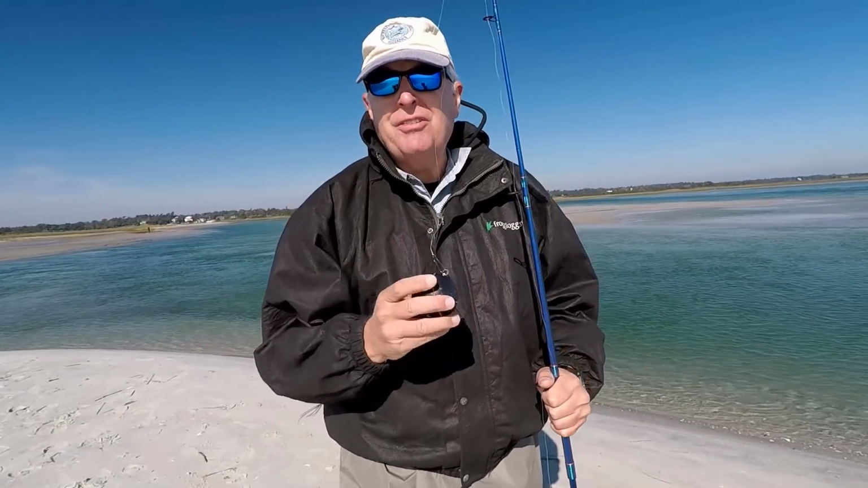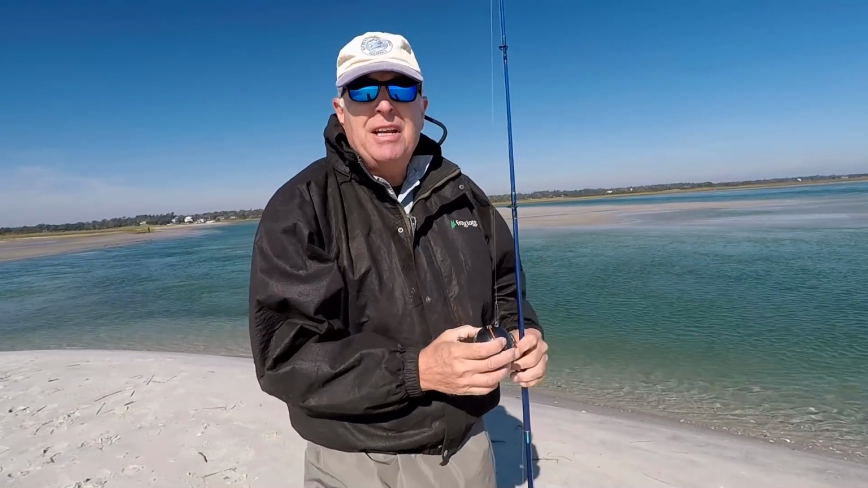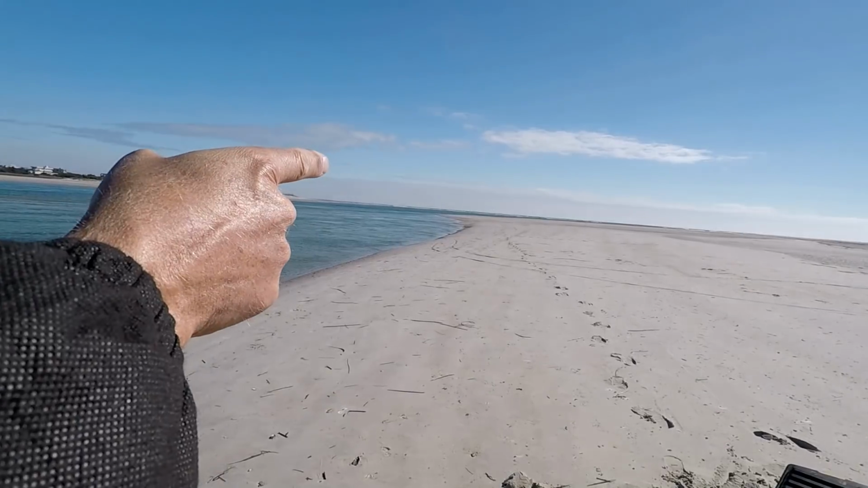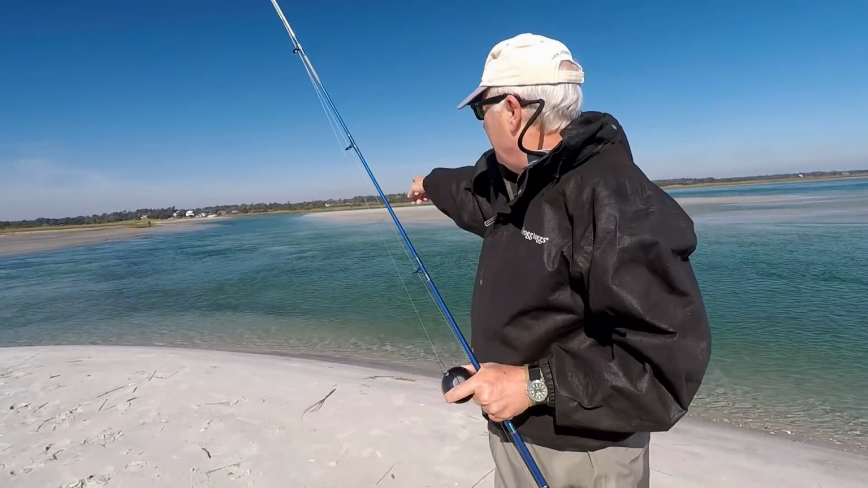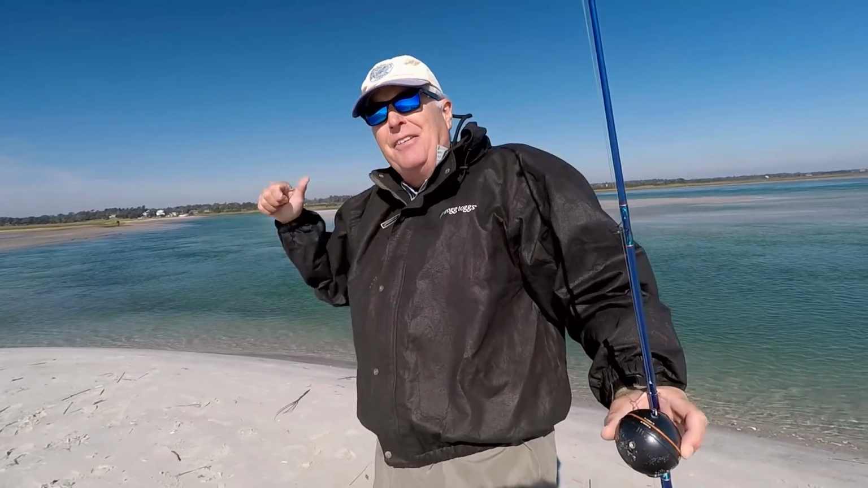I can use this when I'm walking on the shore. I've been fishing here on Mason Inlet and I've worked my way from the top down to here. So I worked my way starting way up there all the way down through this channel as I look for the fish. And I found them right out in here. Now finding them is different from catching them, but I found them and now I can fish for them.